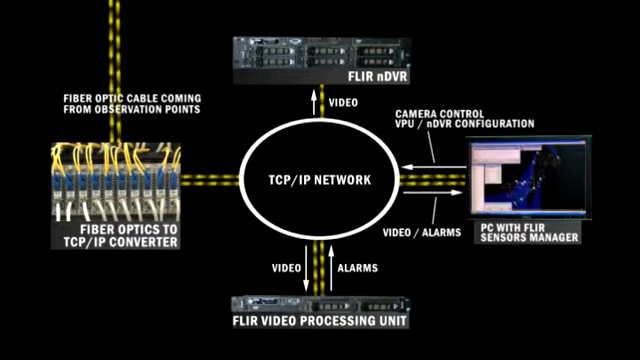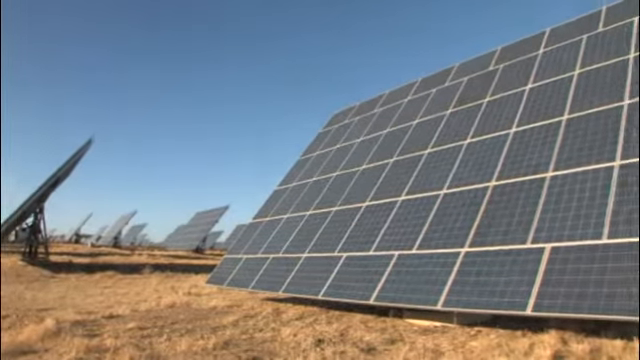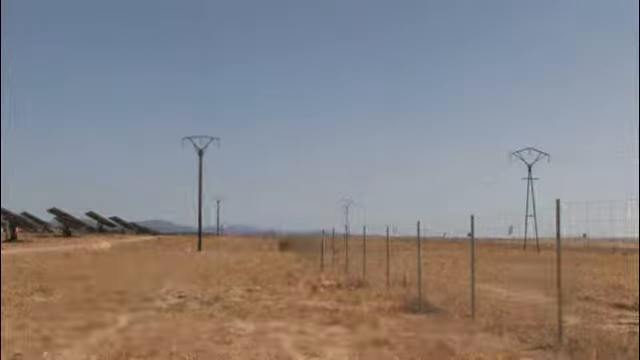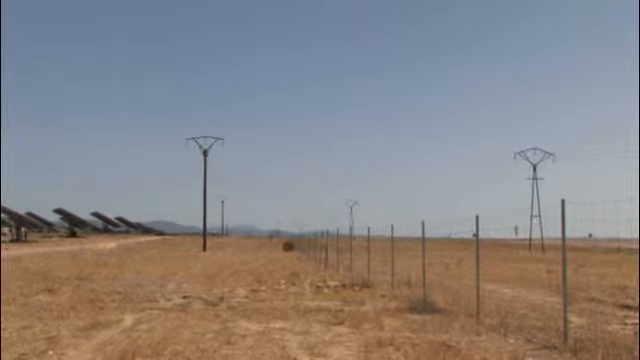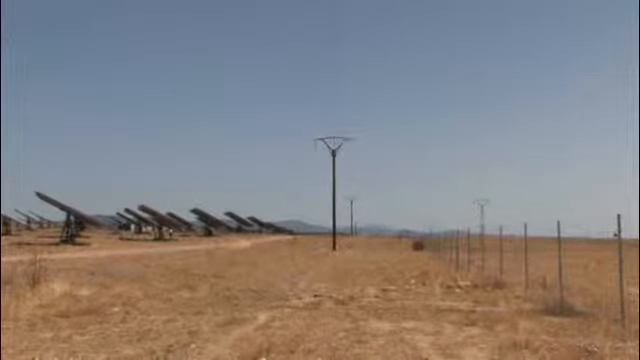The system works perfectly, as Mr. Escalada, managing partner of Vector Cuatro, testifies. We are right now in Abertura, which is one of our biggest installations in Spain. We have invested in this installation about 225 million euros, so the defending and the security system was one of our biggest priority. We get an offer from FLIR Spain and Abertura to consider the possibility to install thermal cameras.